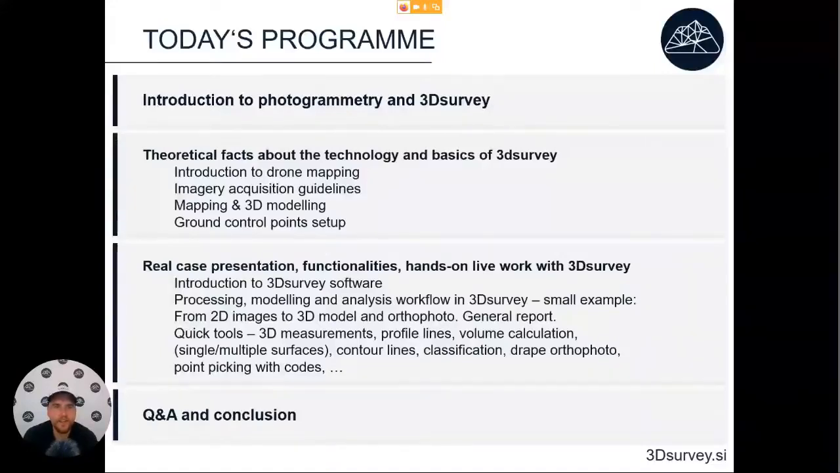In the end, we will have some real case presentations. We will go through a project together in 3D survey, from importing images to processing them, and then hopefully we will have time for a few additional case studies to check everything that's possible. In the end, of course, there will be questions and answers and a conclusion.